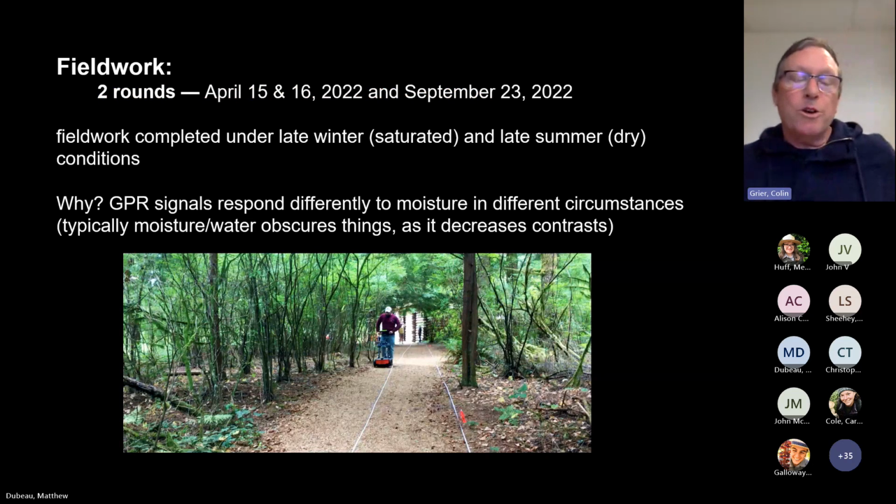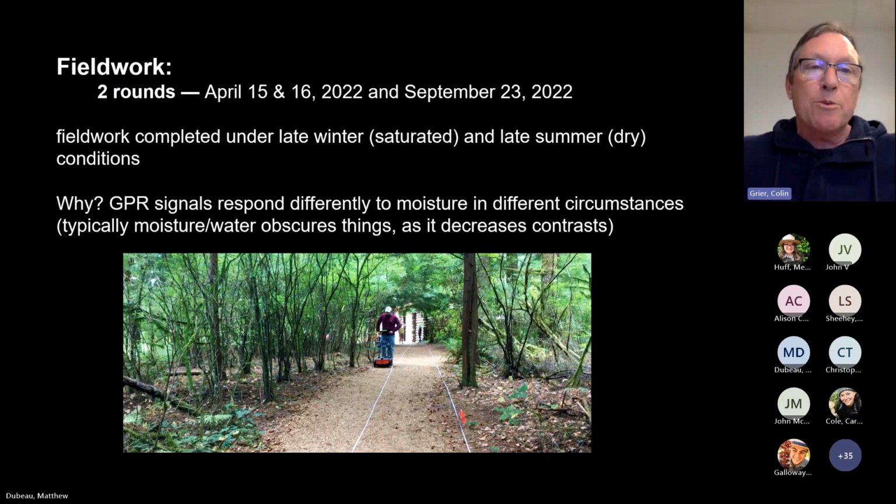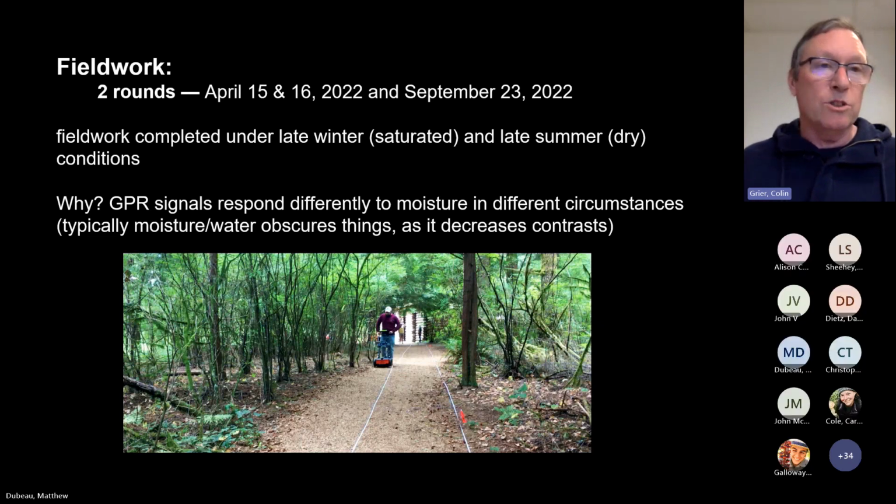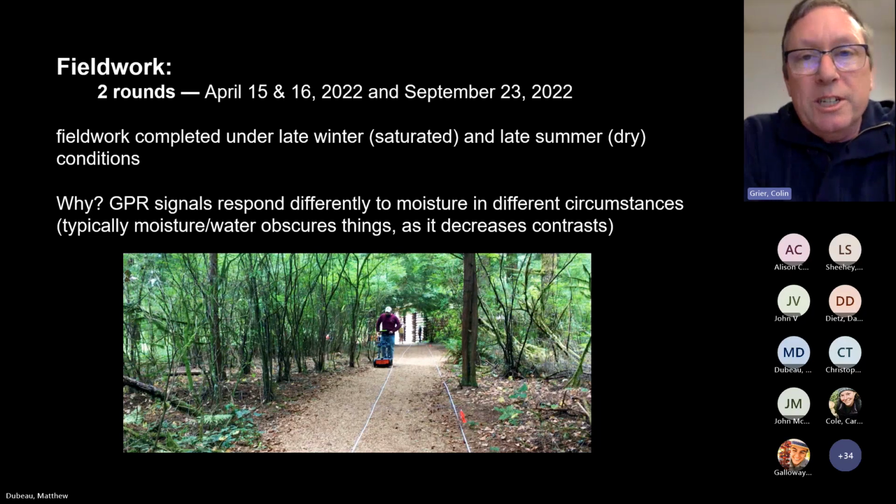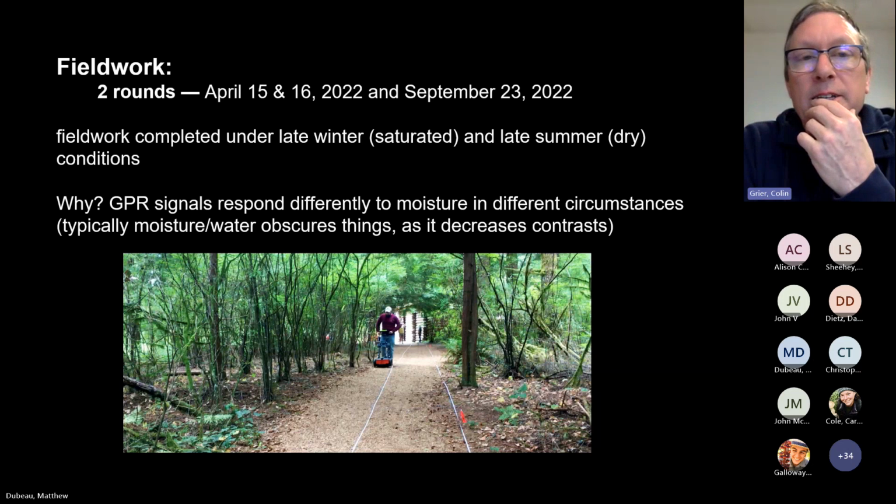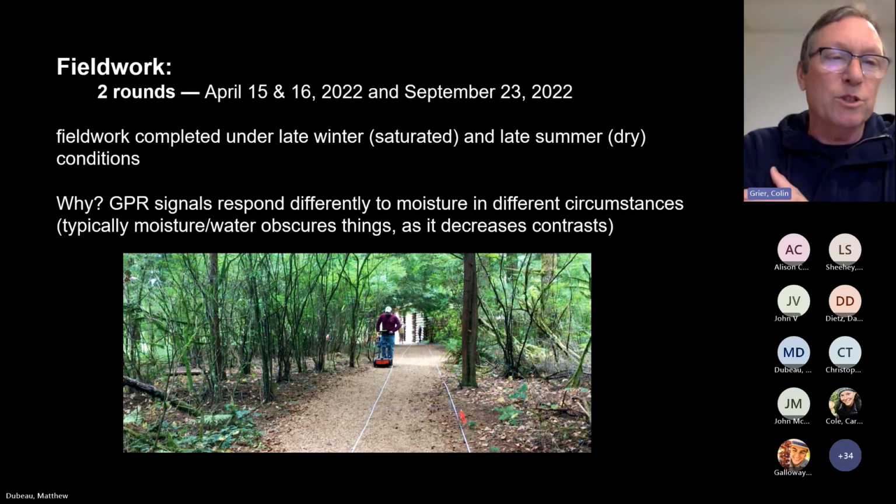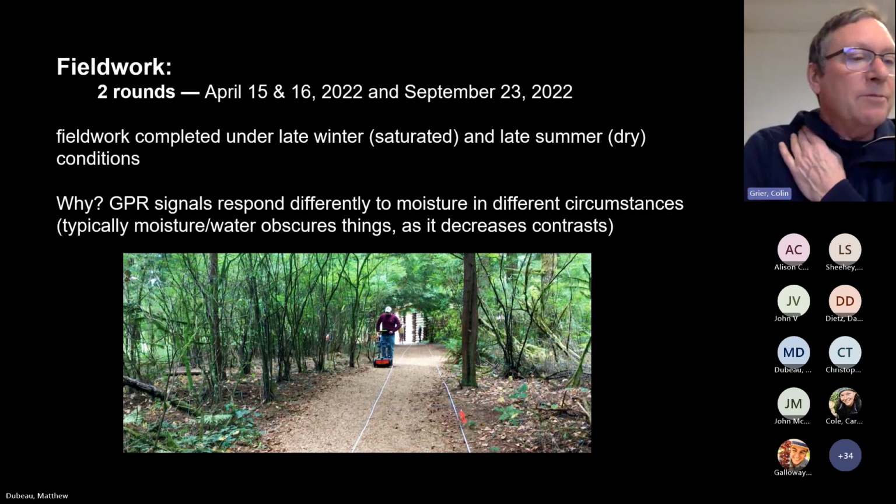Two rounds of field work. We drove out there from Portland and did a round of field work in April of 2022 and September of 2022. And a couple reasons for that. Sample size of 1 is always the worst on which to generalize. So we did it twice. One is in really moisture saturated conditions and one in really dry conditions, and they can respond differently to GPR. So a couple rounds of field work just to make sure we got some solid data. Okay, next slide.